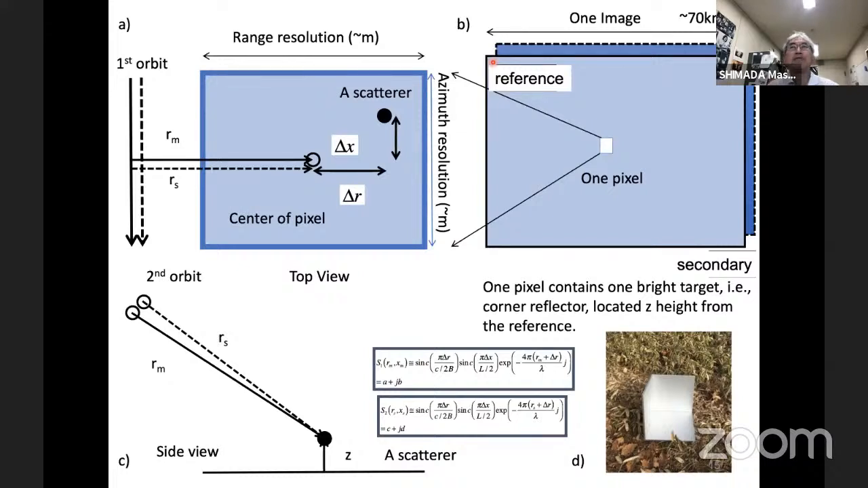On average, 500 meters is the average difference of the two orbits. But even so, we see one image like here, and this image is composed of many pixels. Here, the white area corresponds to 1 pixel. In resolution, this is 5 meters by 5 meters, in that order.